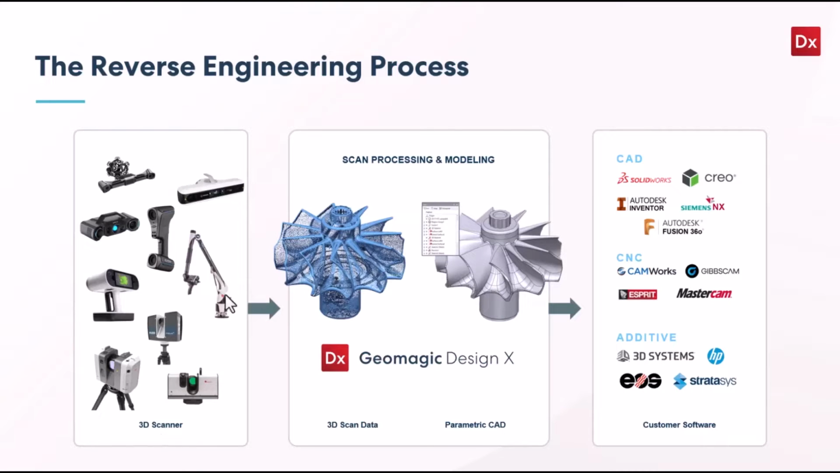We're creating this type of data, and people were trying to load it inside of CAD, and we're struggling a lot because CAD wasn't designed for this type of information. Enter Design X. We create this software that is a parametric CAD modeling kernel with a 3D scan kernel all in one space, right?